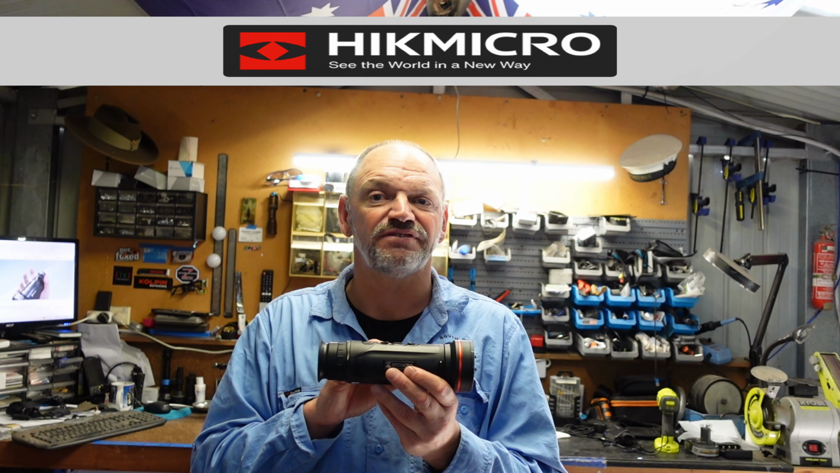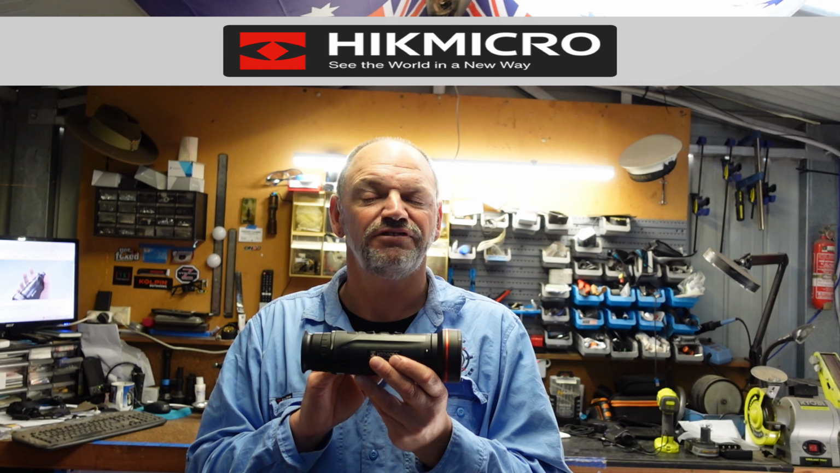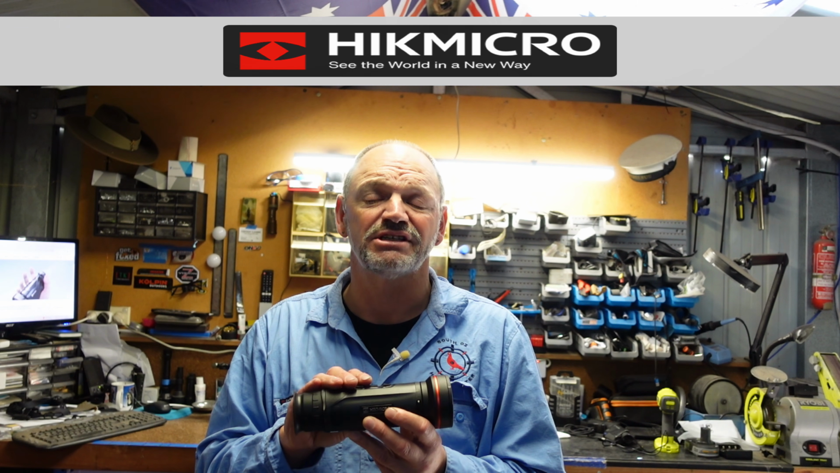It comes in 6 palettes or color palettes available, and they are white hot, black hot, red hot, fusion, which is a blend of multiple colors, red monochrome and green monochrome. Now the green monochrome ends up being my favorite. It gives a really nice crisp clear image when you're out shooting. The others are good. I just find the green monochrome just that little bit better.